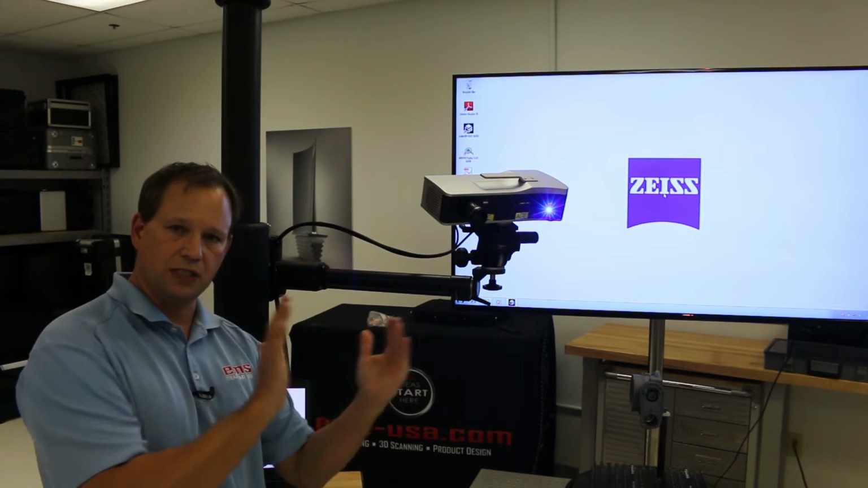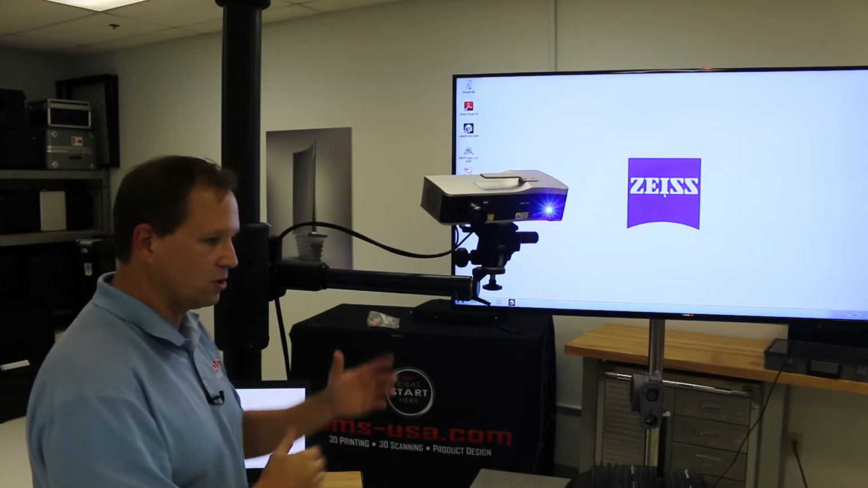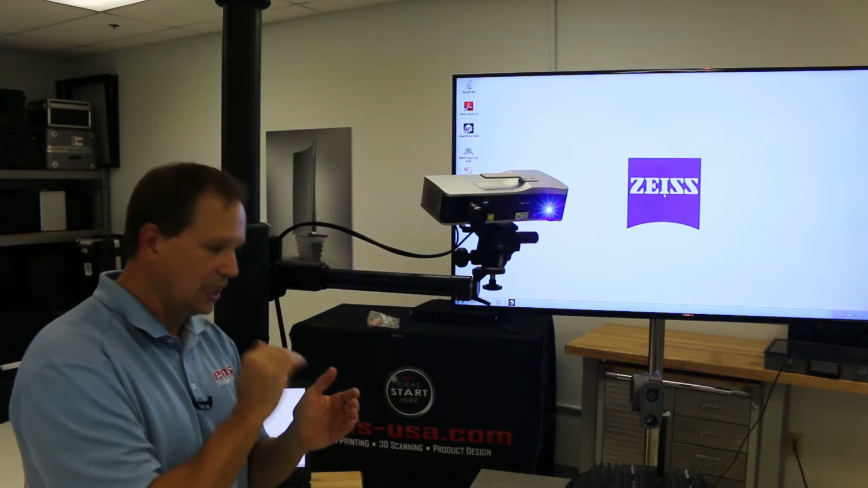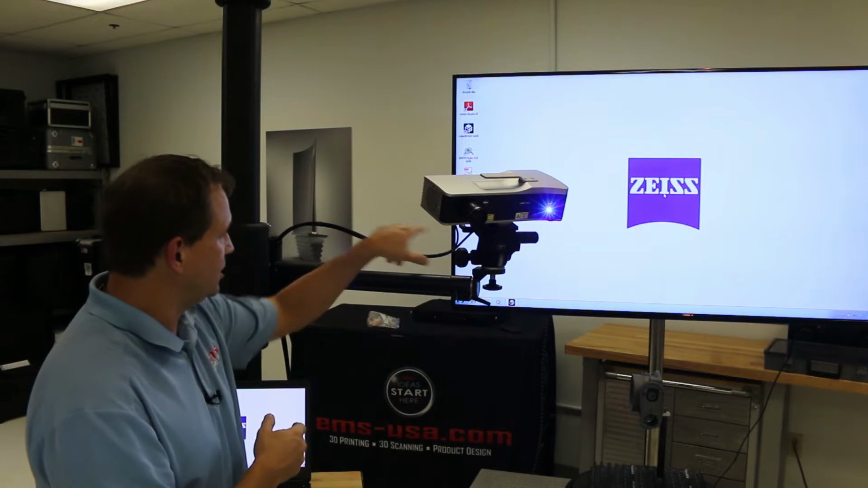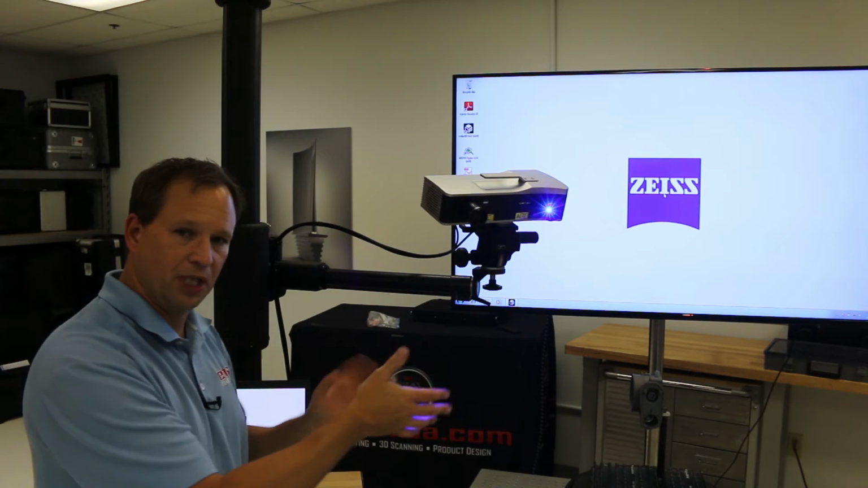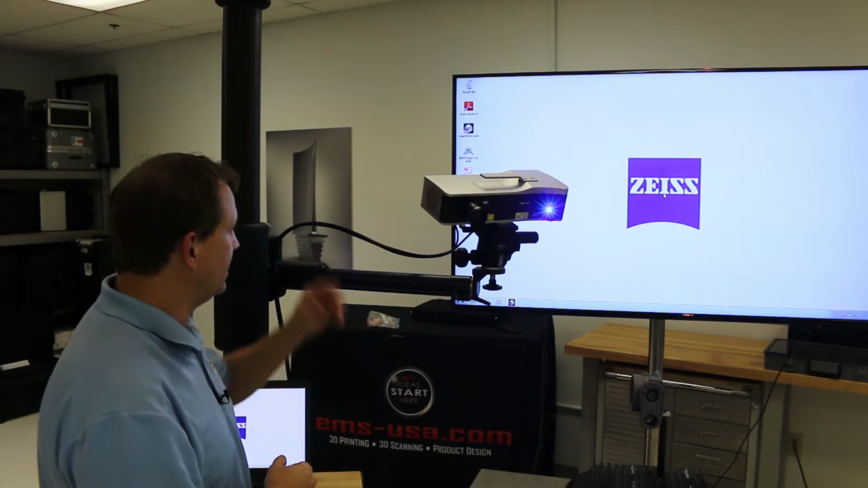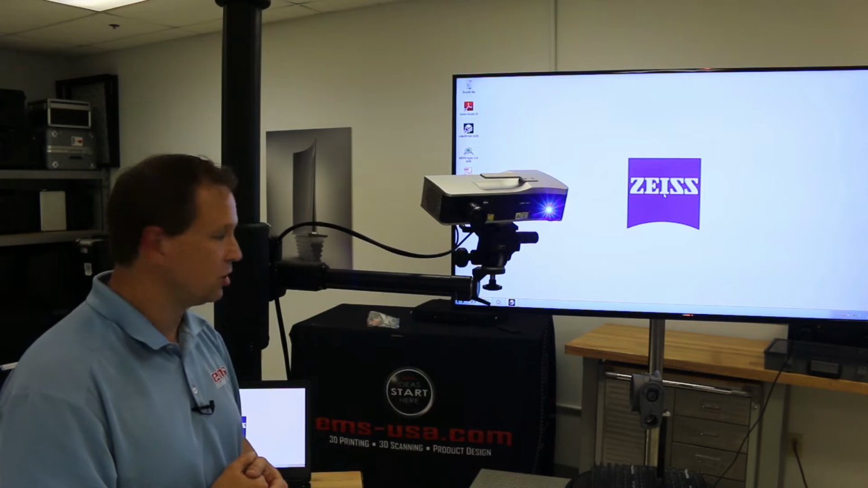The different lens choices are just how you squeeze those points together. A smaller lens gives you very dense points, which lets you pick up a lot of detail. You simply change the lenses out and recalibrate the system, which is very fast. It's just a plate: you take some measurements and it recalibrates for those lenses, and then you do your scanning, which we'll show in a minute.